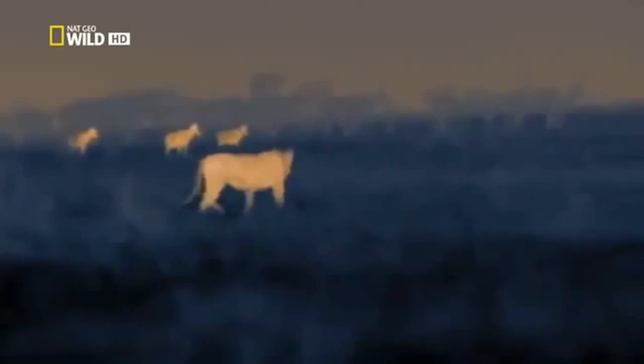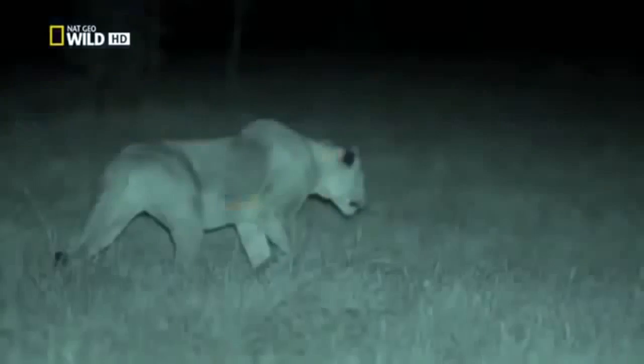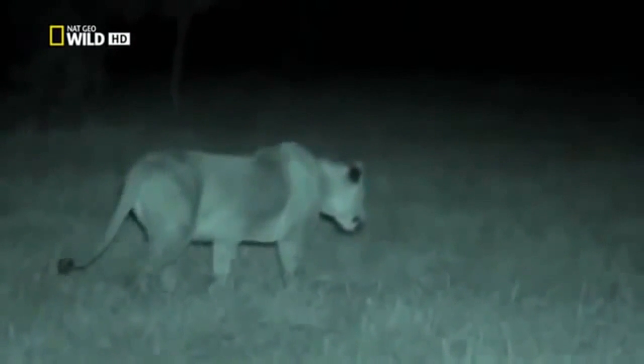These 2 are a well-honed team. One is normally a chaser, and the other usually does the catching. But the paper-dry grass makes it difficult for the lionesses to move without a sound.